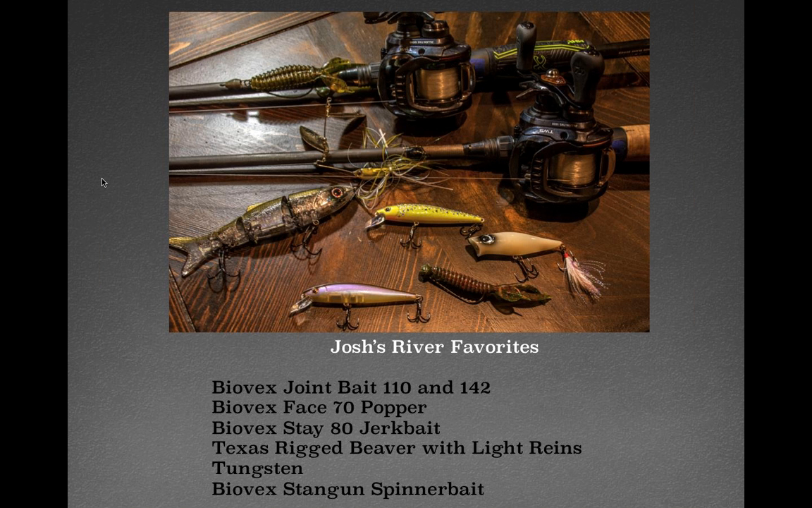The joint bait skitters right across the top, kind of like a wake bait, stays right on the top, and gives it more of an S pattern as it runs across. When it's slick, nothing beats it. A popper, a bone popper like that. If you fish the river in the fall and you don't have a bone popper in your boat, you're really missing the boat.